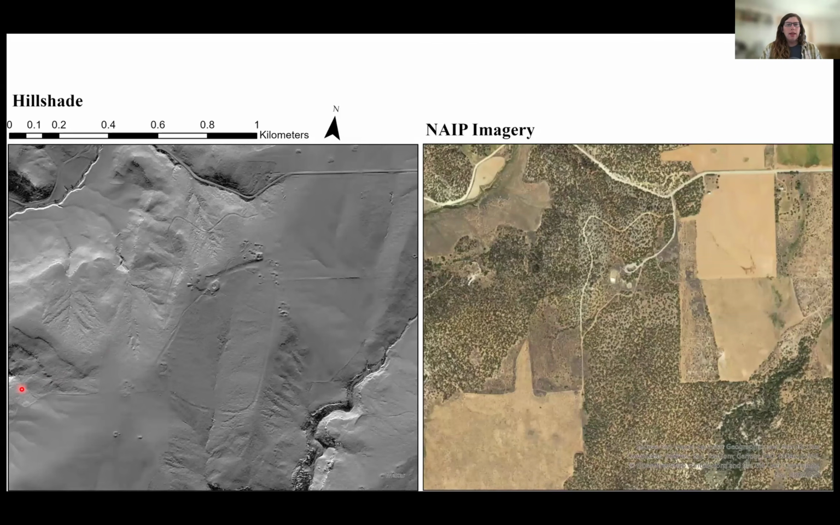This is the same slide that I showed at the very beginning of the presentation when I first introduced LiDAR. I've got the hillshade on the left and imagery on the right. This is an example of a community center. If you look closely at the hillshade, you'll see some features that aren't visible in the satellite view, such as this loop road that we can make out. There's also a potential or actual linear road segment that's visible.